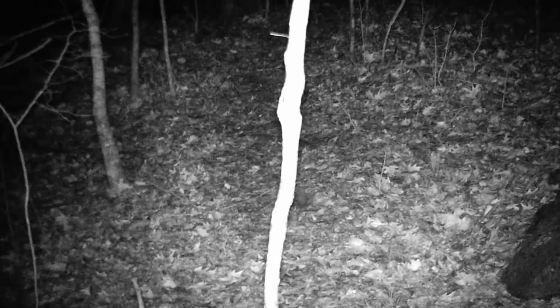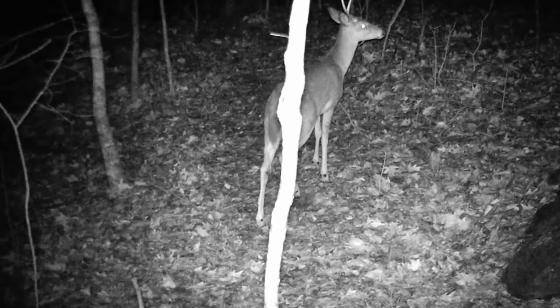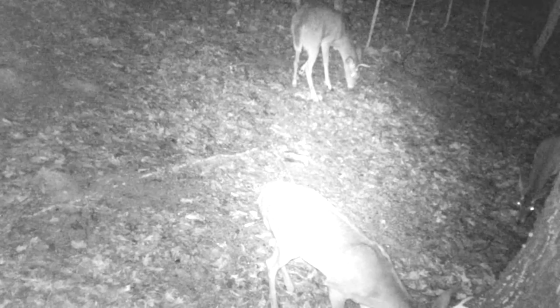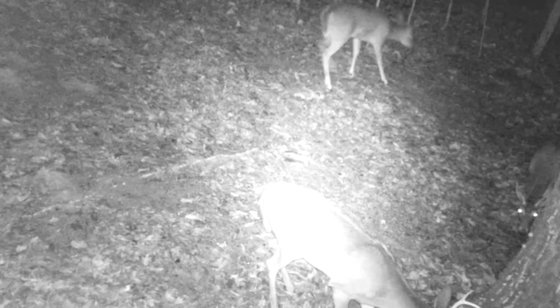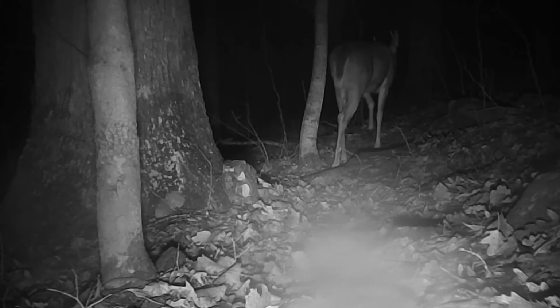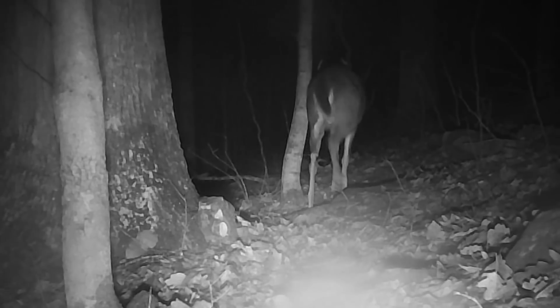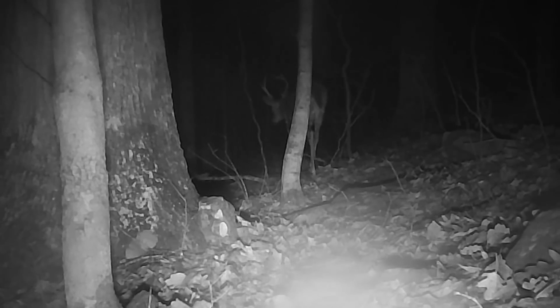And the bucks are still here. No, I didn't get no great big ones this week. No big racks. Just the young bucks. That one seems nervous. Well, they're running around in their little bachelor groups again. This is a young bunch. And they just browse around this ridge like all the other deer. Different ones.